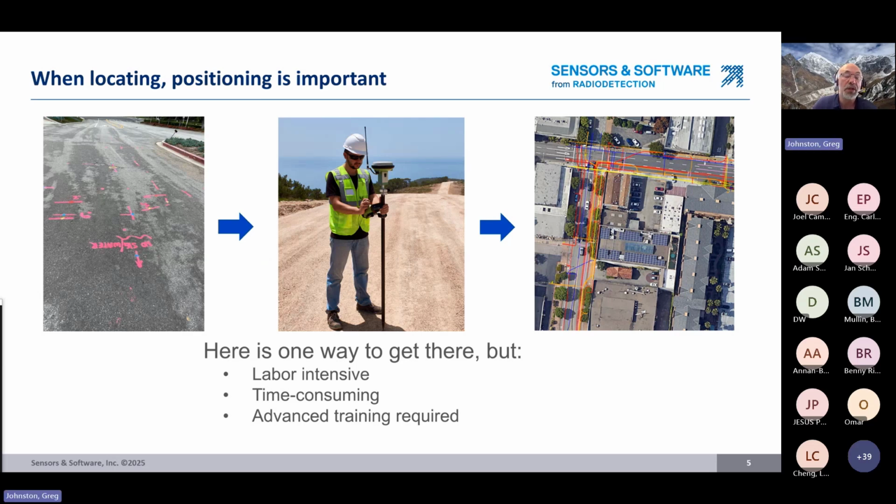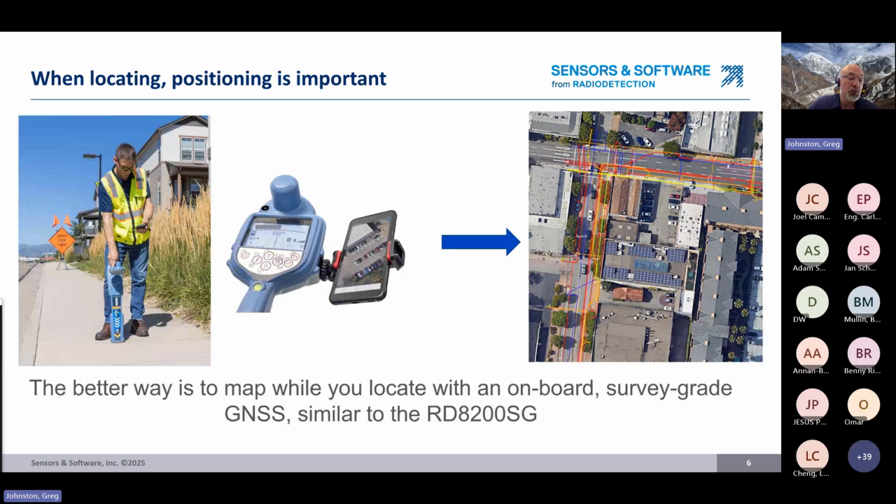But ultimately, your goal is you want to create that digital map. So the better way, we think, is to map while you're locating. And do that by having an onboard survey grade GNSS. And some of you are going to be familiar with the RD8200SG, which came out, I guess, a couple of years ago now, where there's an onboard GNSS that allows locating data to be captured digitally, and then you can take it into mapping software, like shown on the right here.